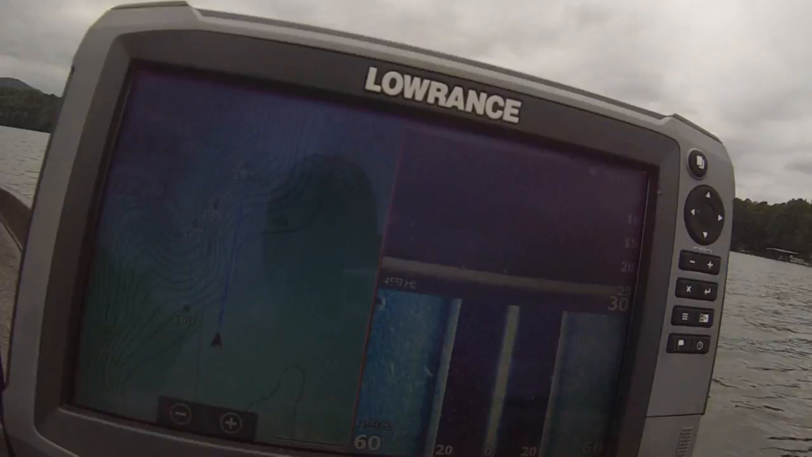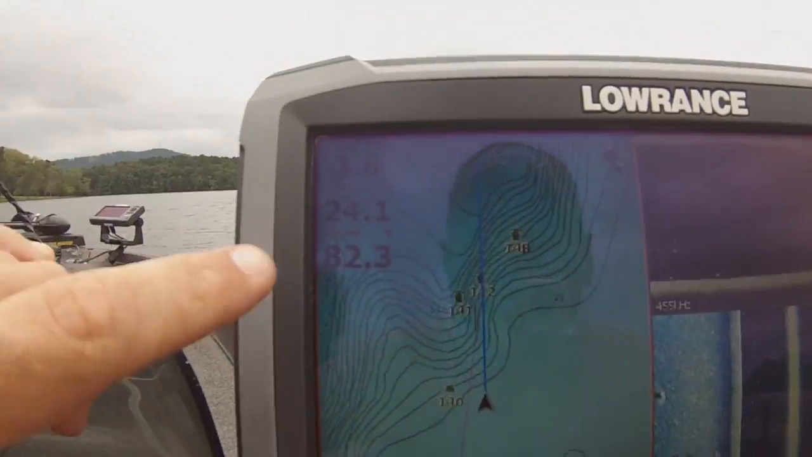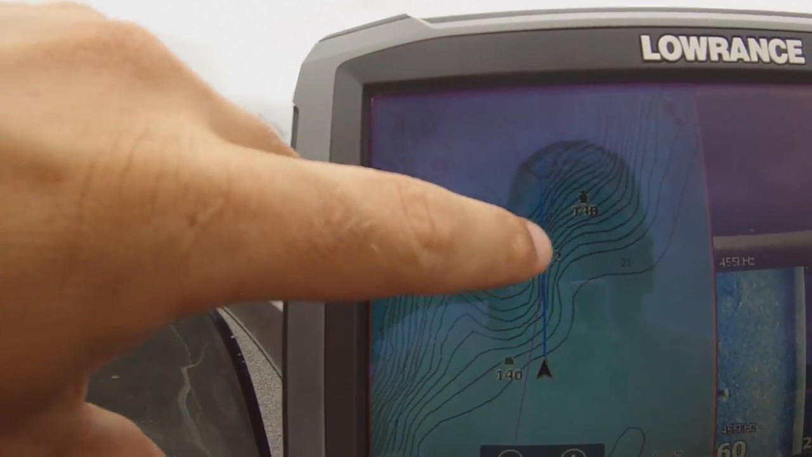Alright guys, if I'm marking a brush pile that is 20 feet or less, which this one is, I don't normally drive the motor over the top of it. What I do is, I'll show you. Let me kill the motor for a second. So I've got a mark. So there's 3 brush piles in a row.